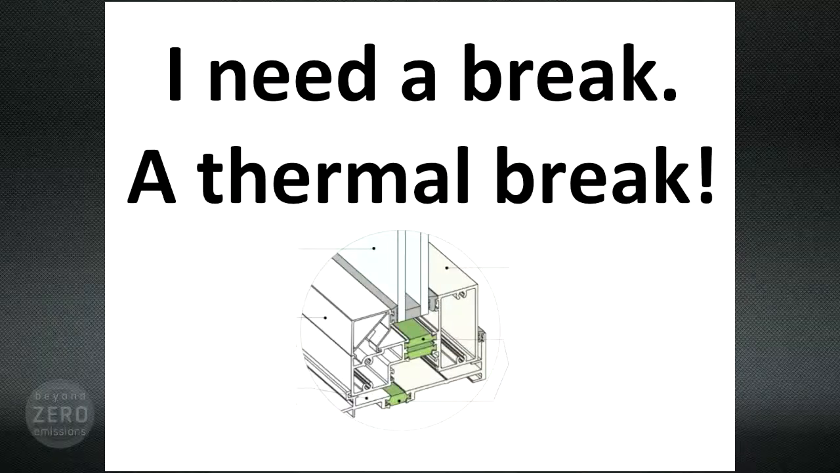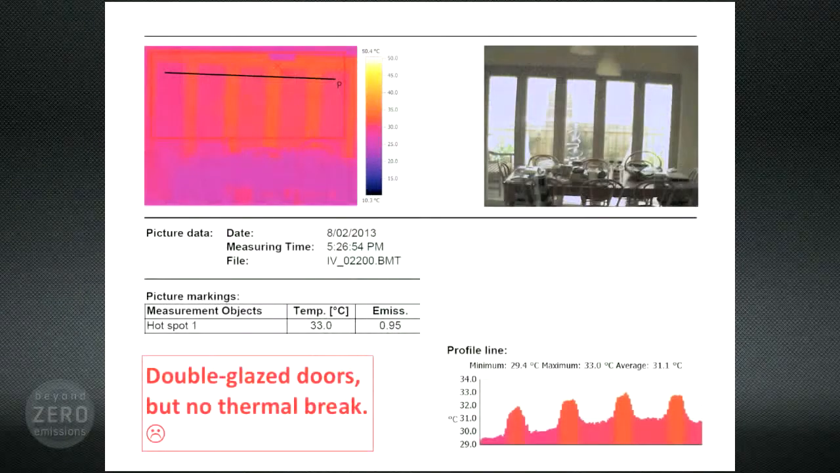One thing about doors and windows, and that's the thermal break. But you may ask, what's a thermal break? Here's an image of some double-glazed bifold doors, but the owner wanted to see what they look like through the camera because he knew the aluminum frames were not thermally broken. These aluminum frames. What does that mean?